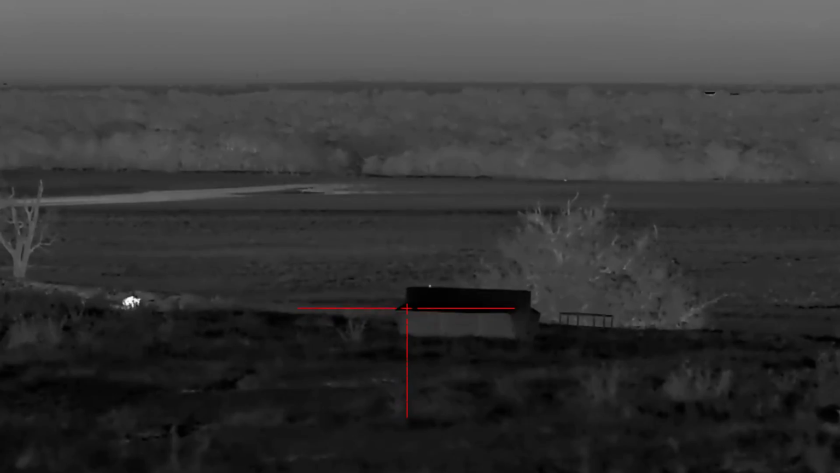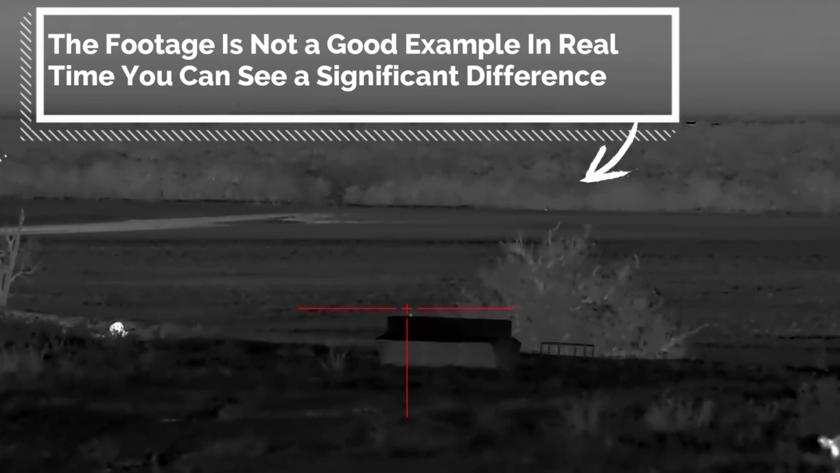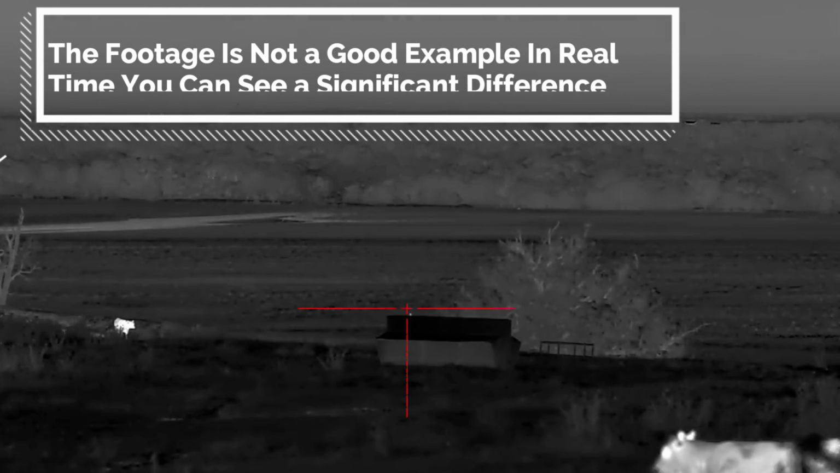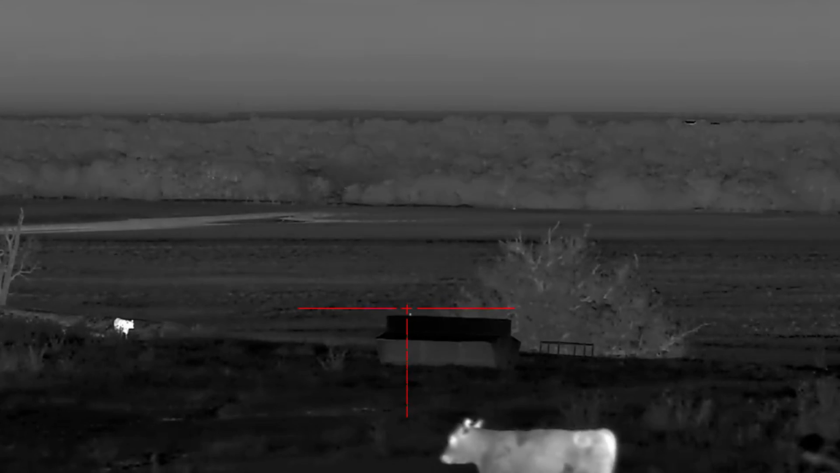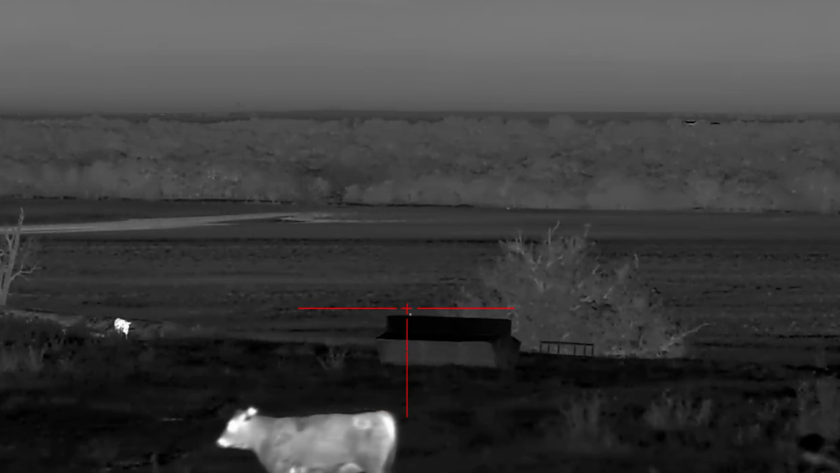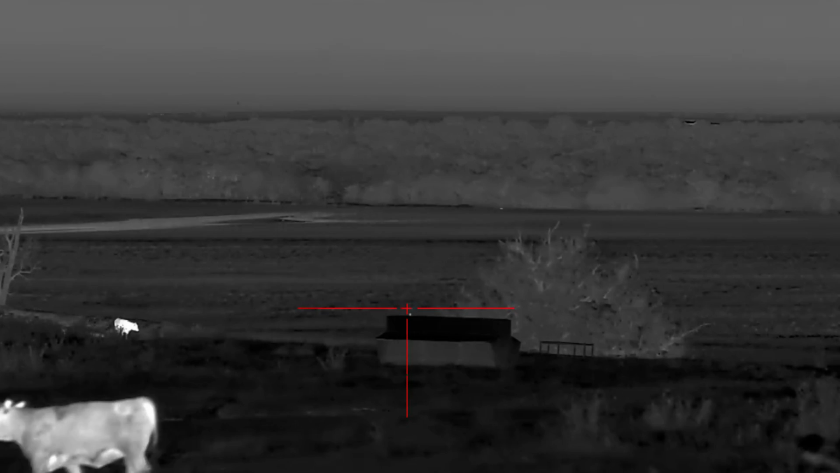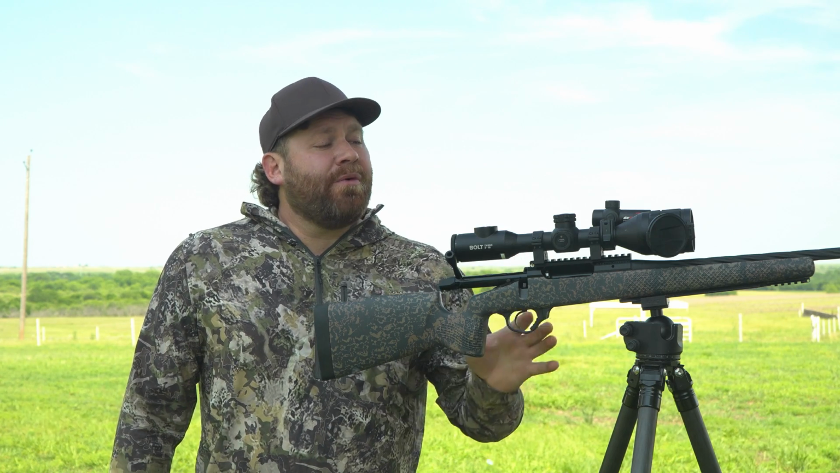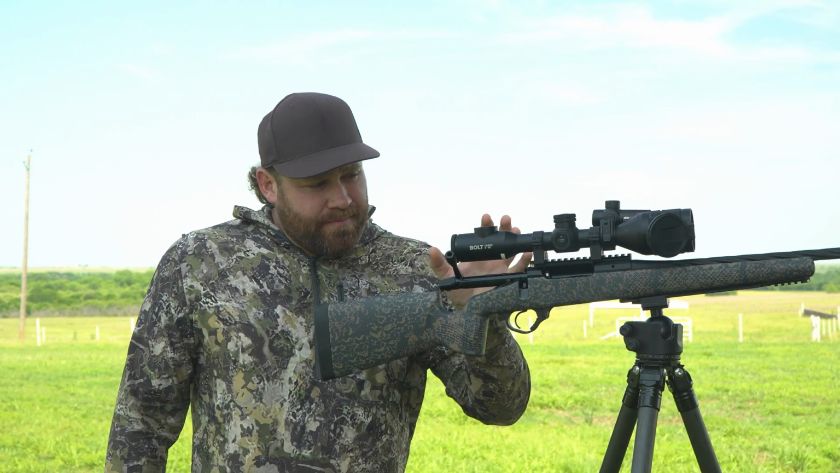Last night we did a little coyote calling, and we were seeing coyotes at well over a mile, and you could tell they were coyotes. This isn't like a white dot where you're like, there's something there. This isn't like you're like, oh, that's a cow. Like 1,700 to 2,000 yards, and we can tell they're coyotes running around out there, no problem. You can definitely tell the difference between a cow and a deer at those distances. Really, really impressive.